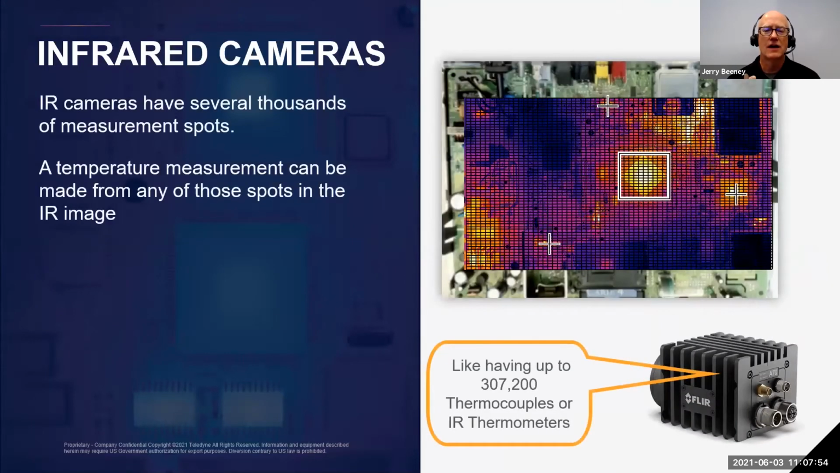And because the infrared image being produced is made up of individual temperature measurements for each detector element, we can use analysis tools to highlight specific elements and display their respective temperature values. We can also use area tools to display minimum, maximum, or even average temperatures within an area, or use a spot tool to display the temperature value of an individual element within that infrared image.